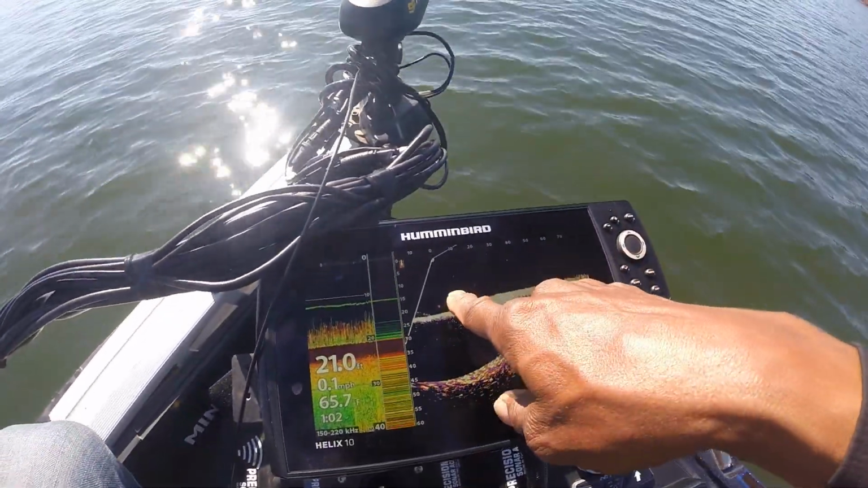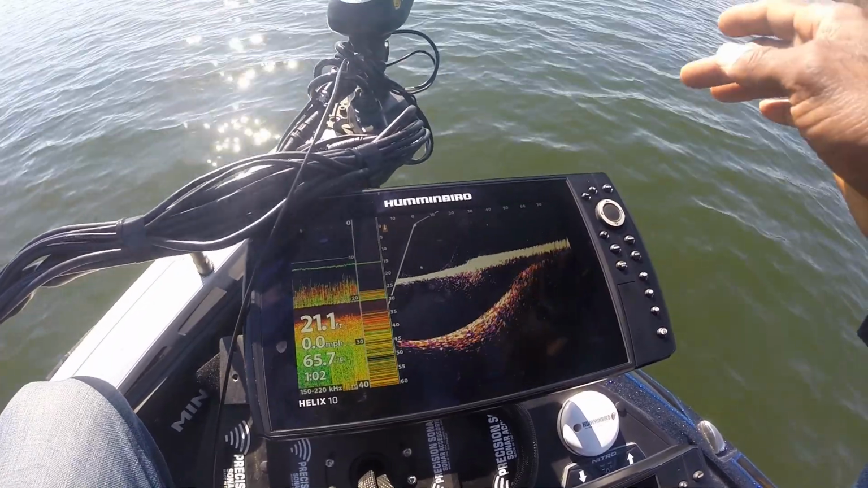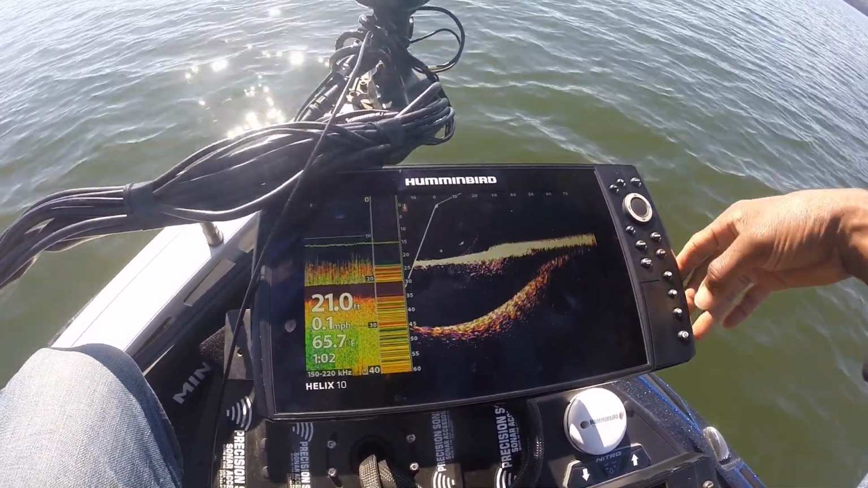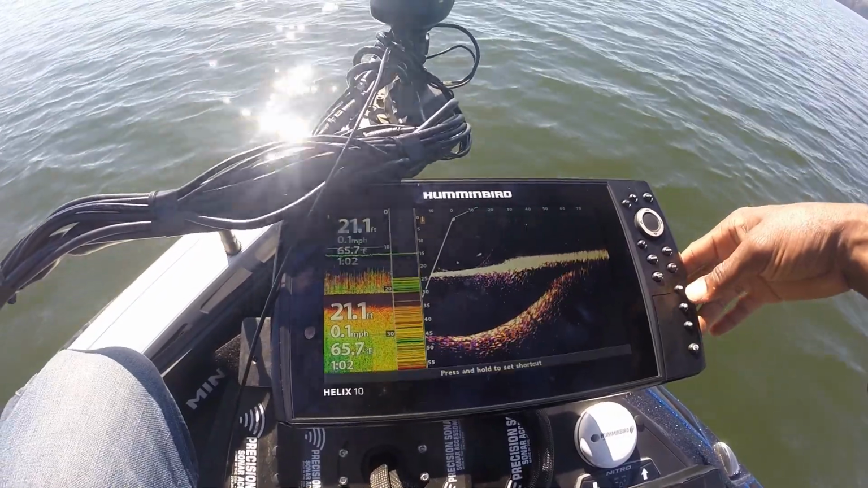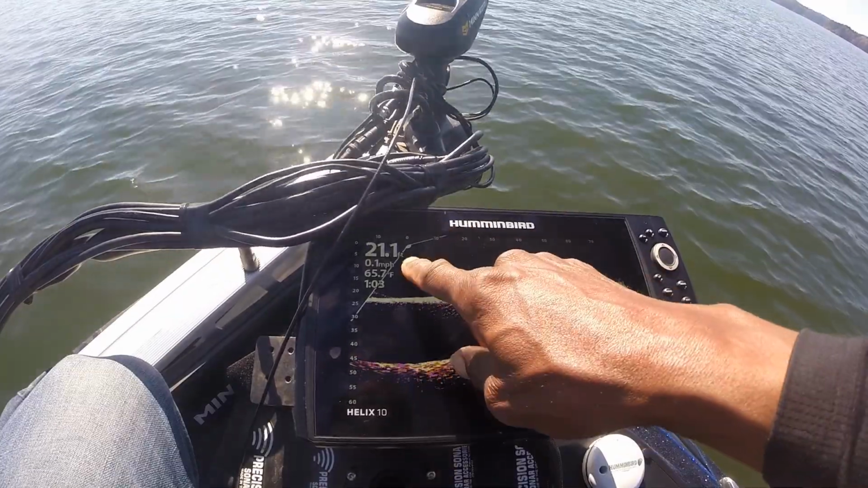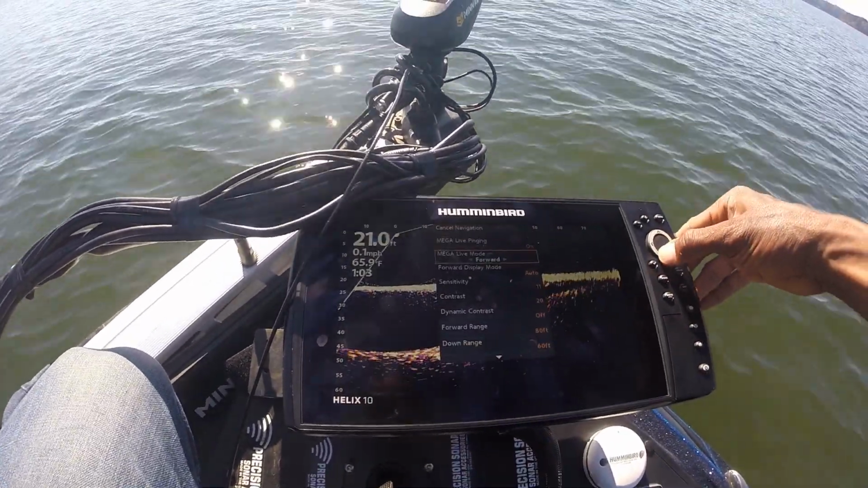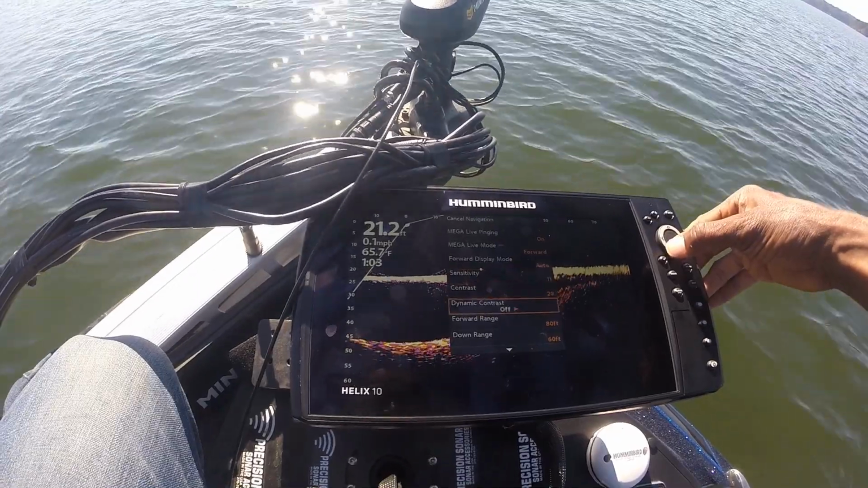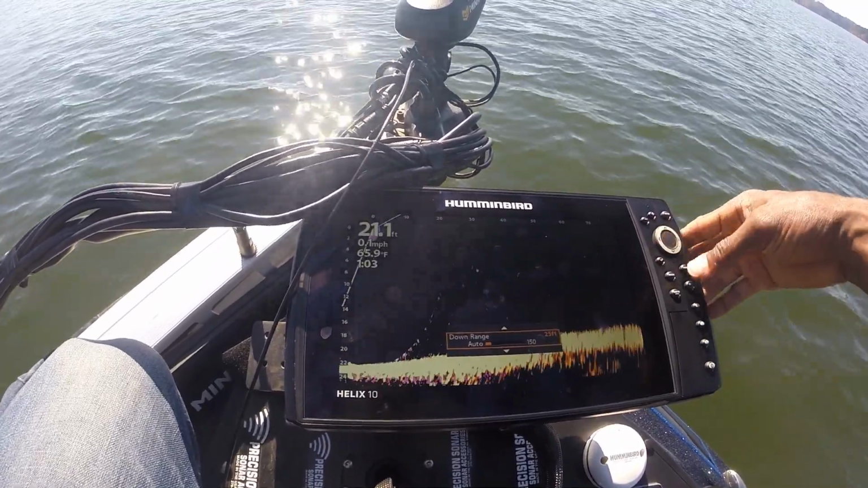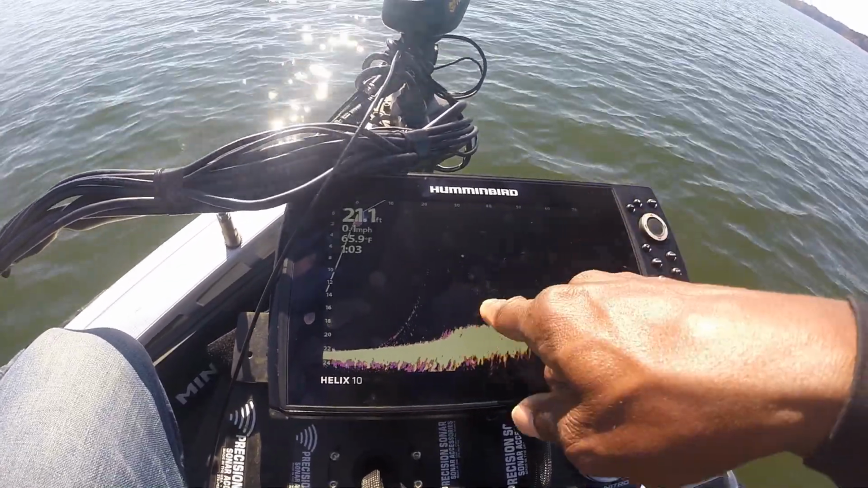All right, that's the trail right there for the fish that was just following that jerk bait. He didn't hit it, so I'm gonna go right back behind him with a spy bait. Let's see what happens there. Let me put this on a full screen. And we're sitting in 21 feet of water. I currently have it set at 60. So let me go ahead and drop my downrange down to about 30. I think that will give me a better chance of seeing my bait and tracking those fish.